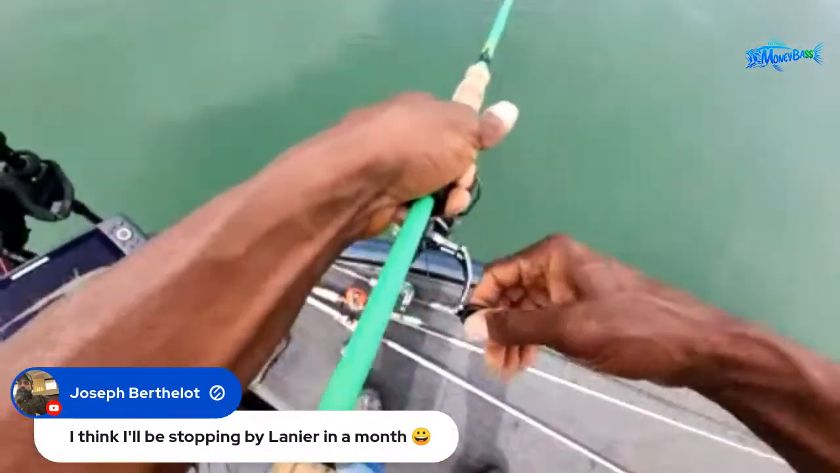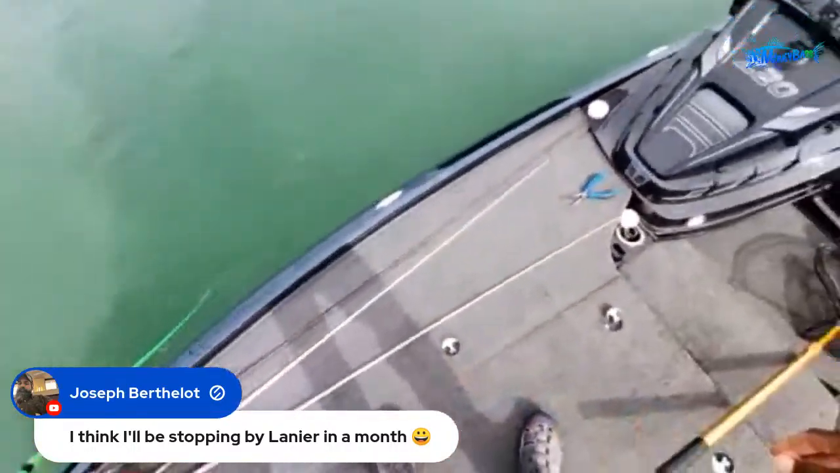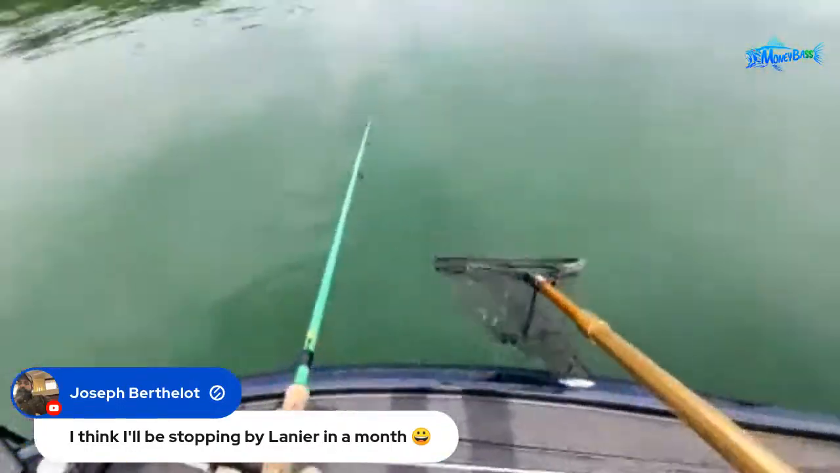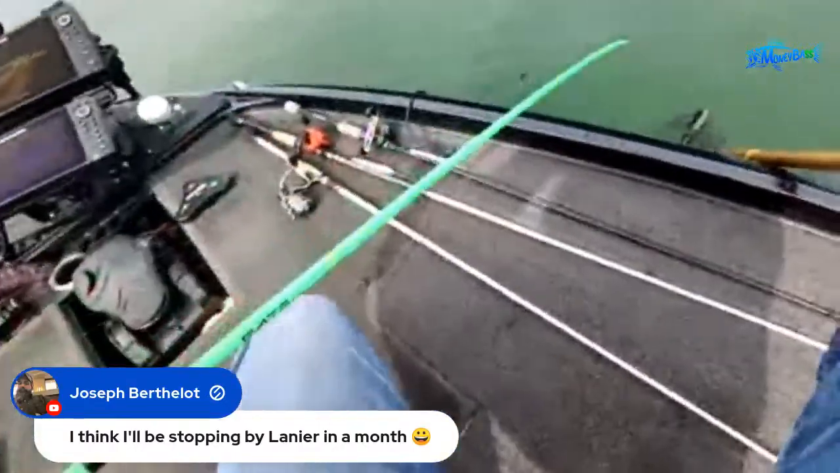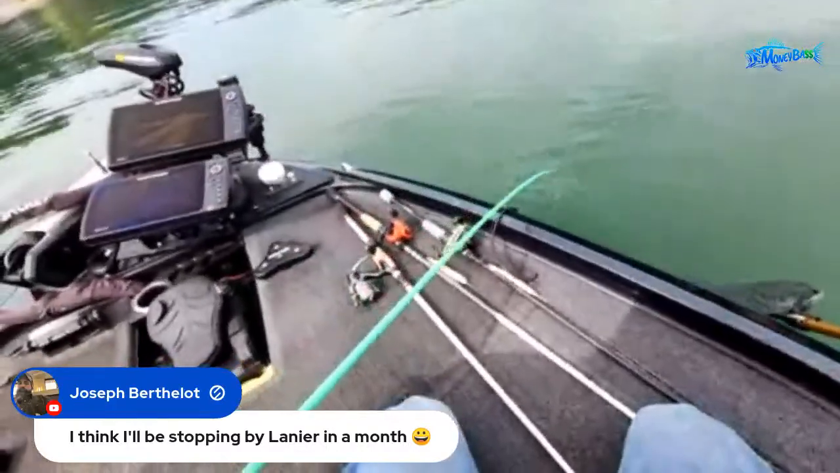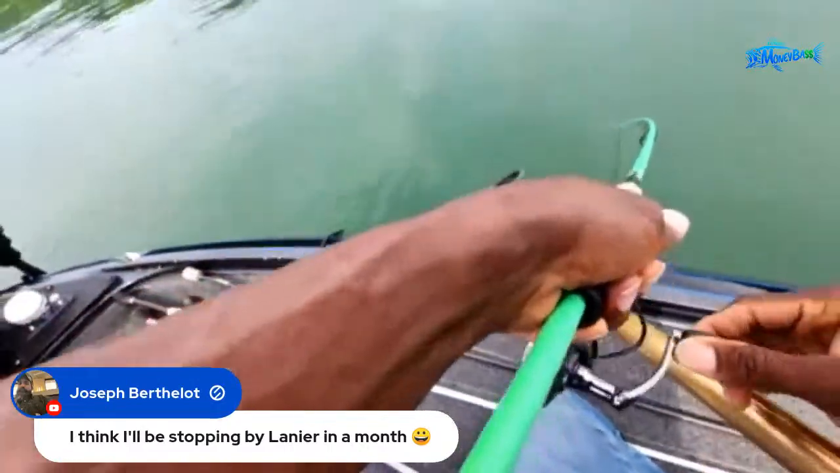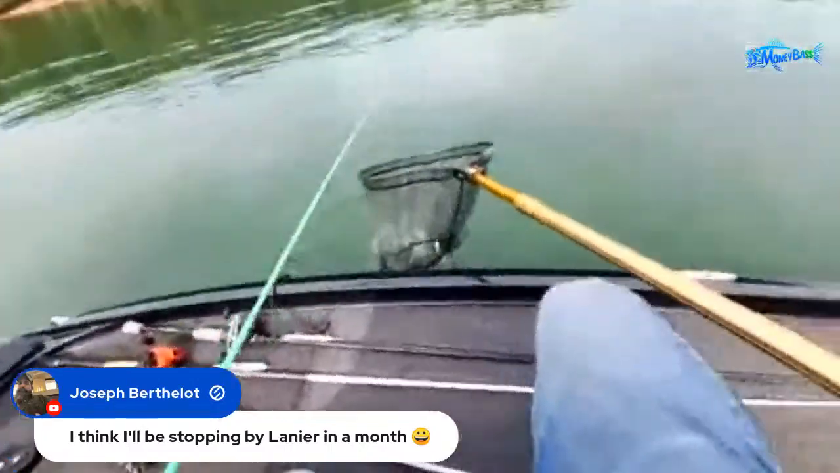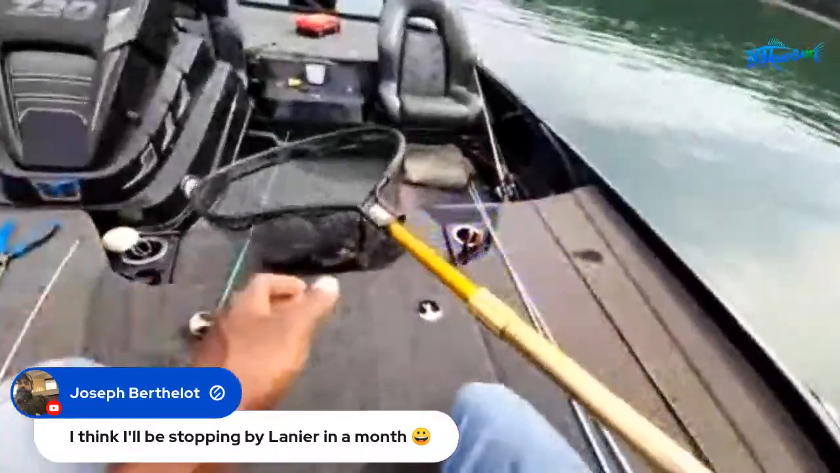I guess he knows these little single hooks. If he fights hard enough, he's got more than one hook in him now. I think he fought a little too hard. Let's see. Come on back over here, buddy. Come over here. Am I going to get him, guys? He's still fighting. This fish is not giving up. Let's see if I can get him. Oh, I got him. I got you, buddy. All right, there we go.